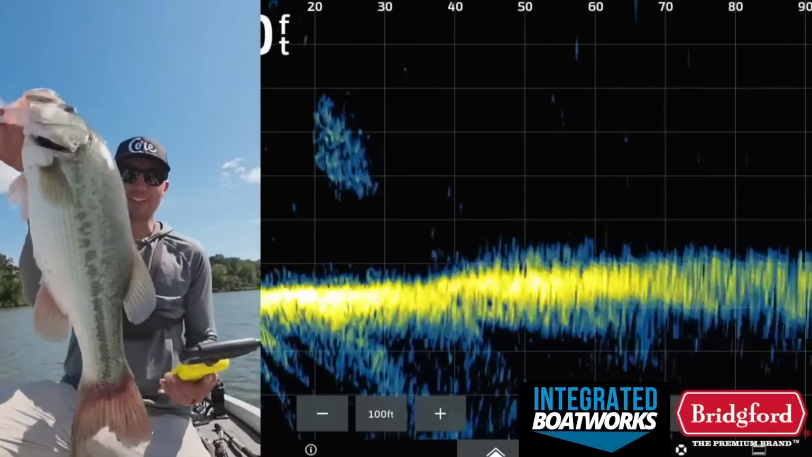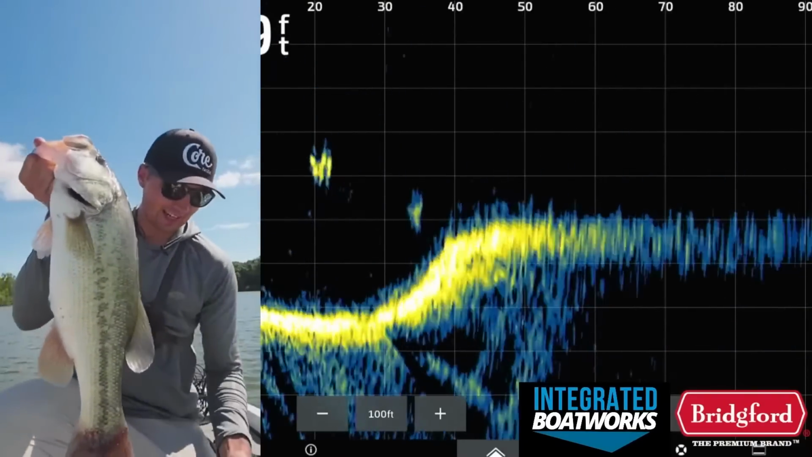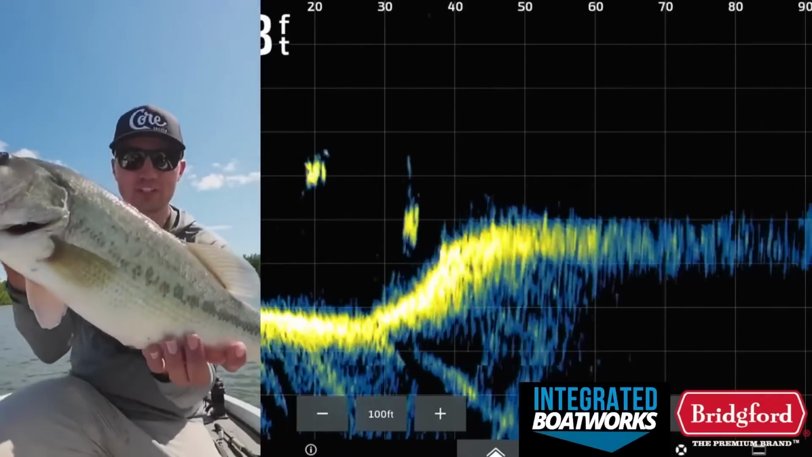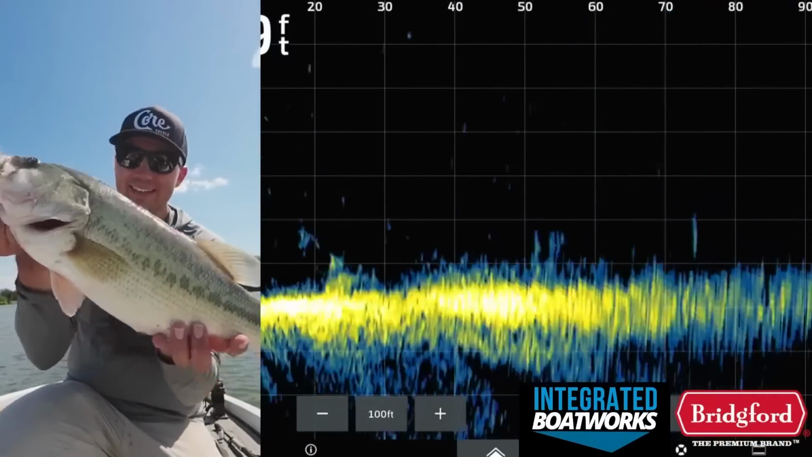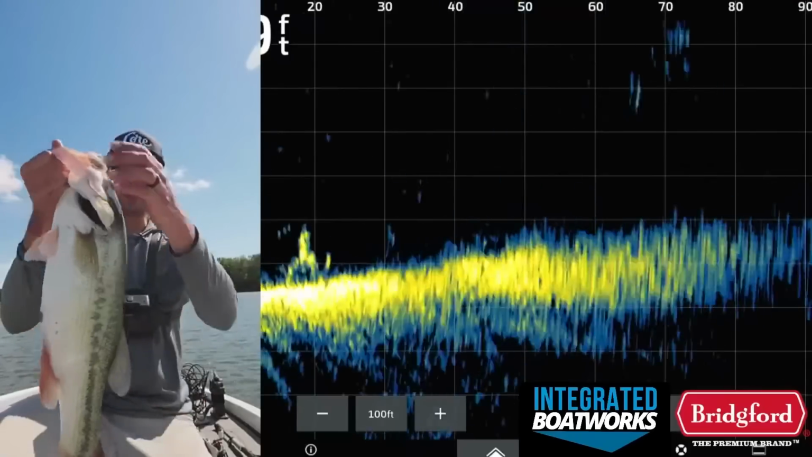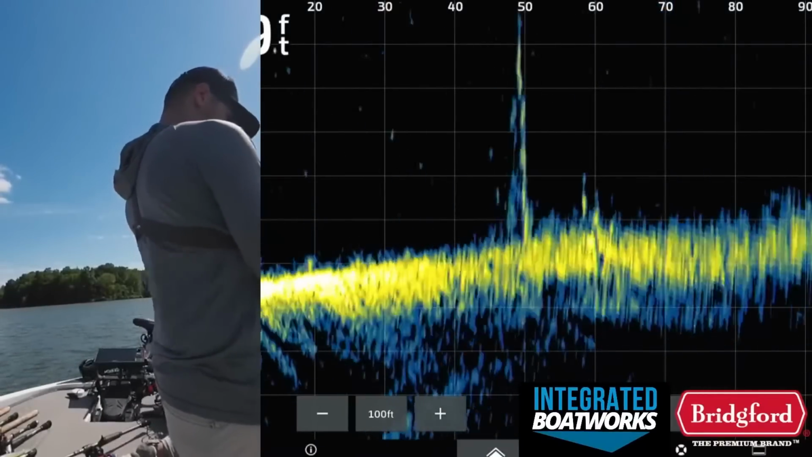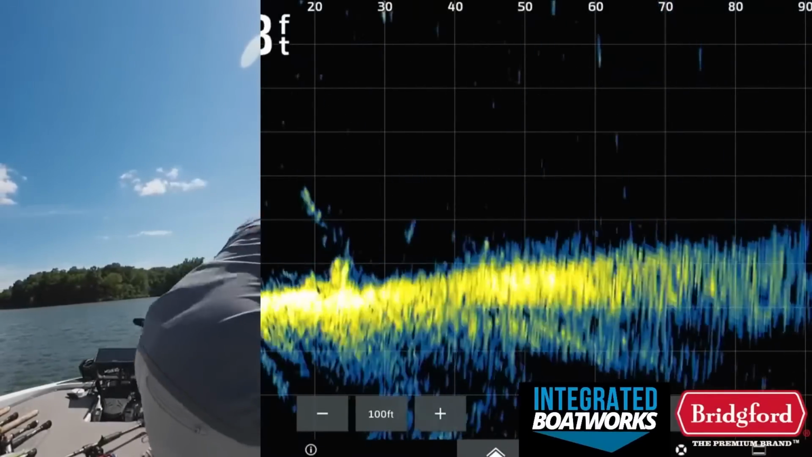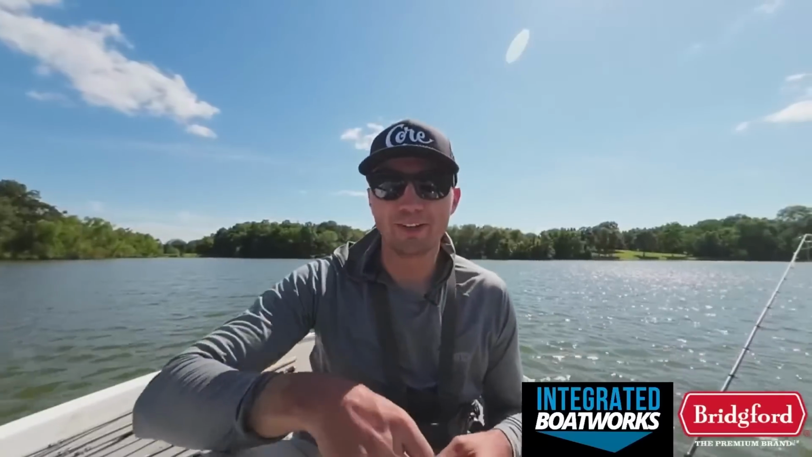Oh, there we go, guys. Just weighed this for the video back there, 4 pounds, 1 ounce. Got 9 pounds, 3 ounces for my 3 fish. Just lost one that was bigger than this, probably a 5-pounder. And that is absolutely awesome. Beautiful fish right there. Let's get this beast back down in the lake. And he's off.